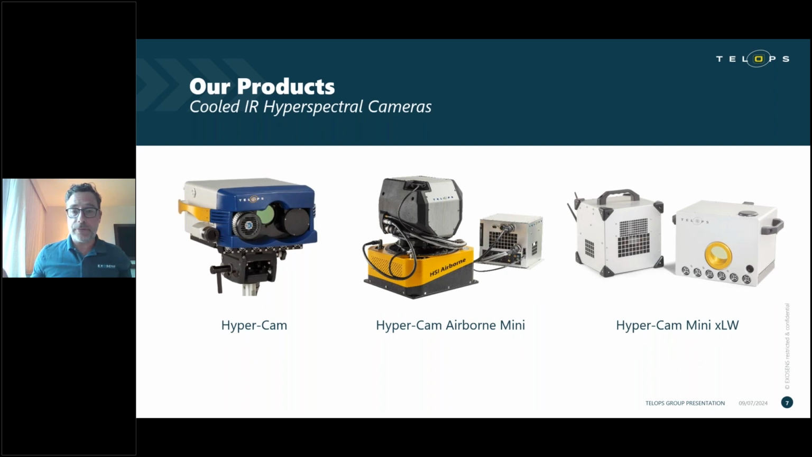Moving on to our line of infrared hyperspectral cameras. Of course, we have our flagship product, which is the Hyper-Cam, which was designed back in 2005. So we've been running with it since then.